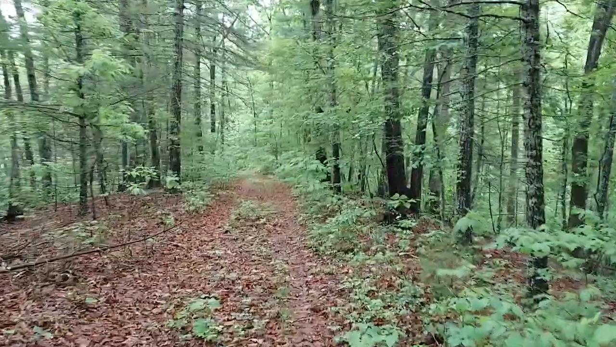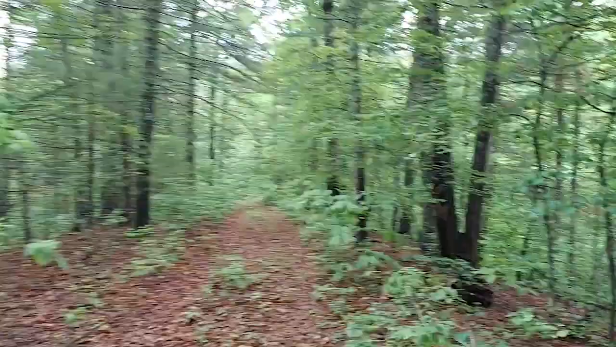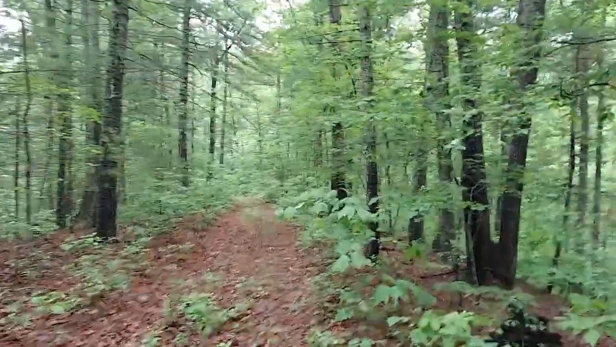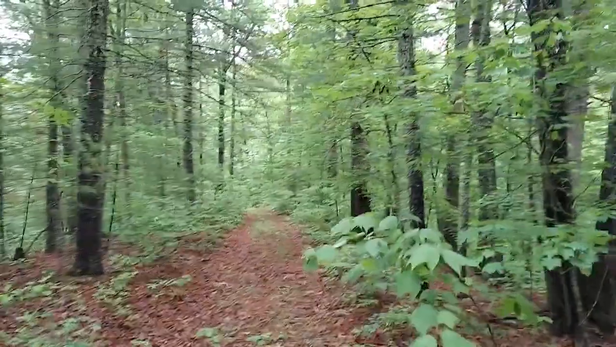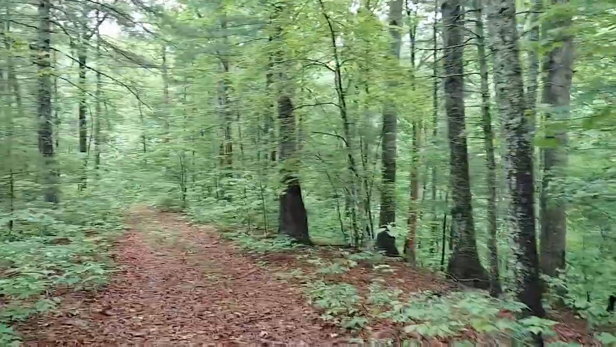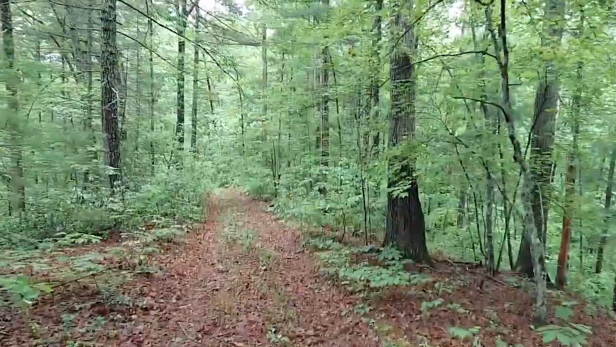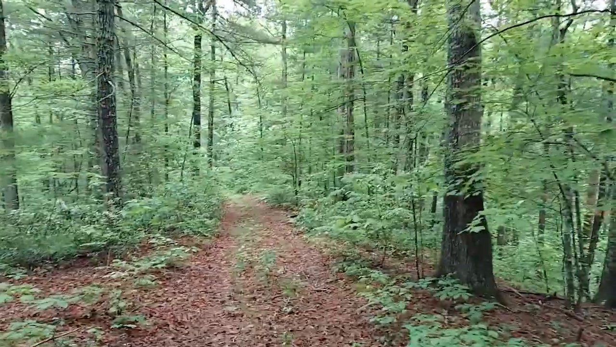I called him Base because he looked like he was probably a 5 or a 6-year-old when I first started getting him on camera, and the bases of his antlers were just huge. I got video of Base for 5 years after that, and I believed him to be a 5 or 6 year old buck when I first started getting him.